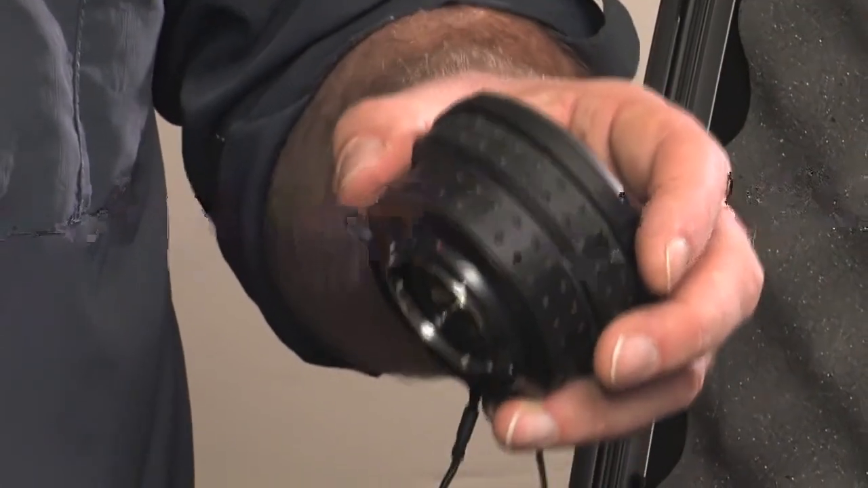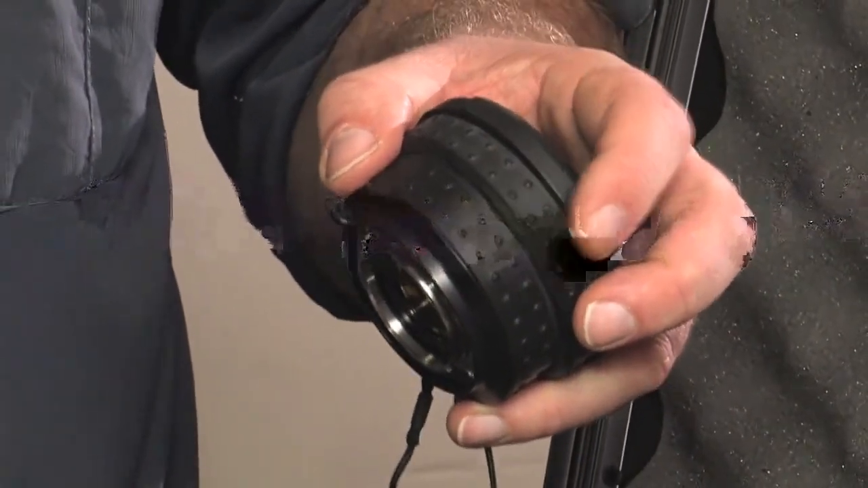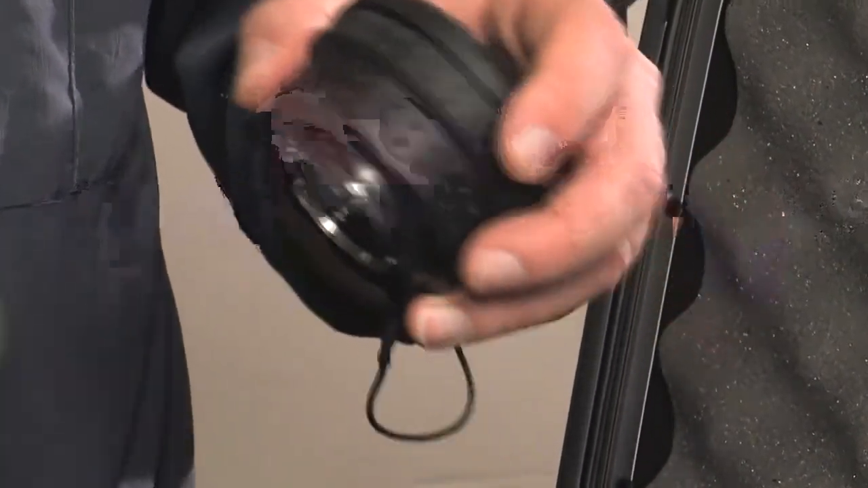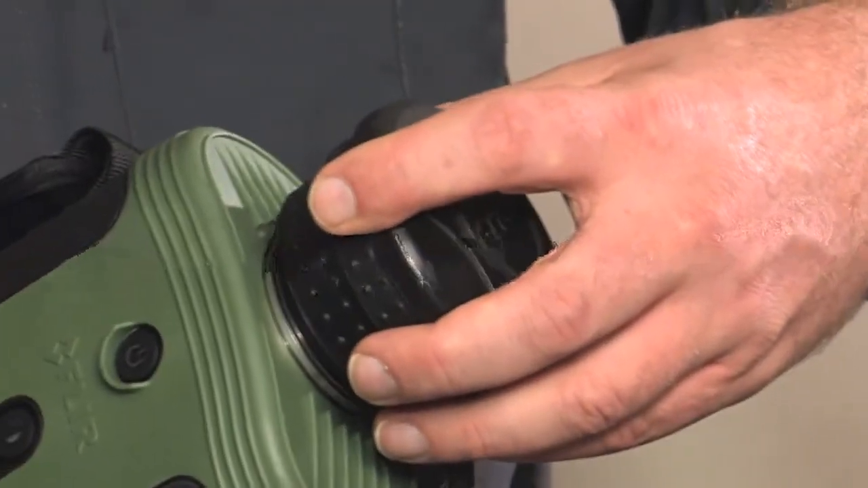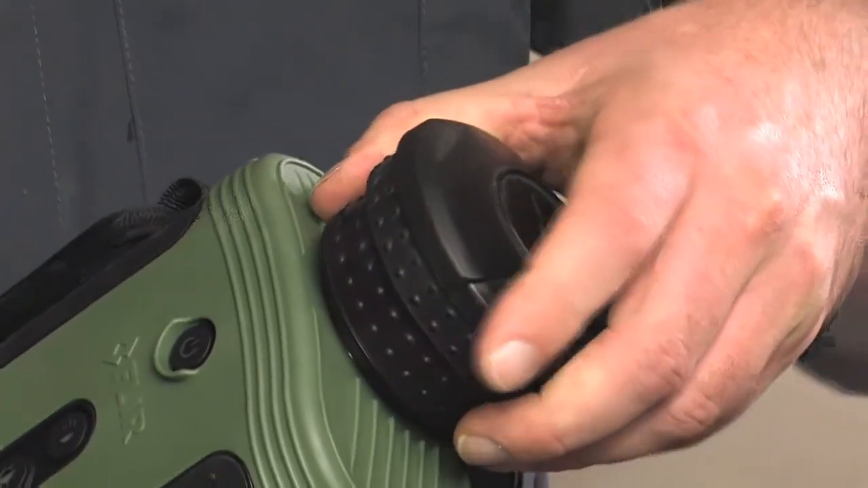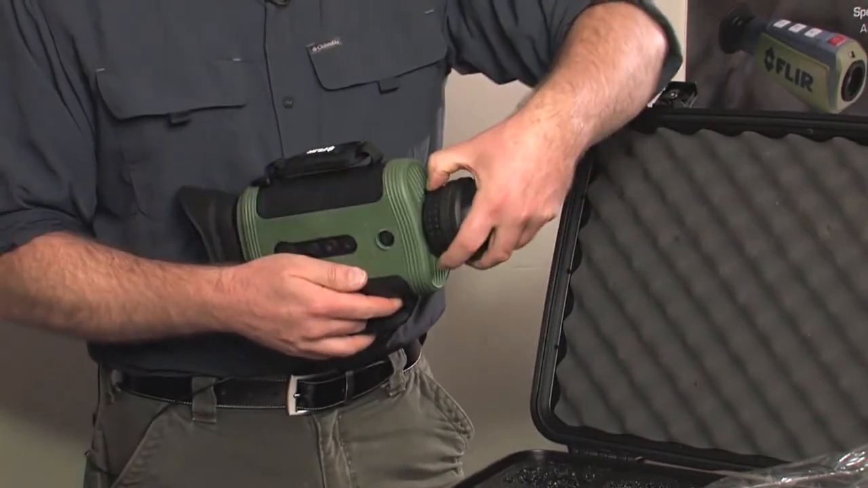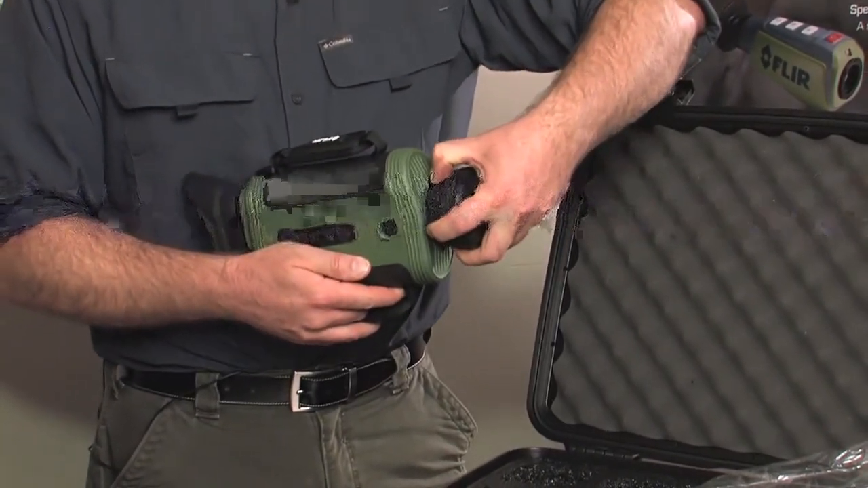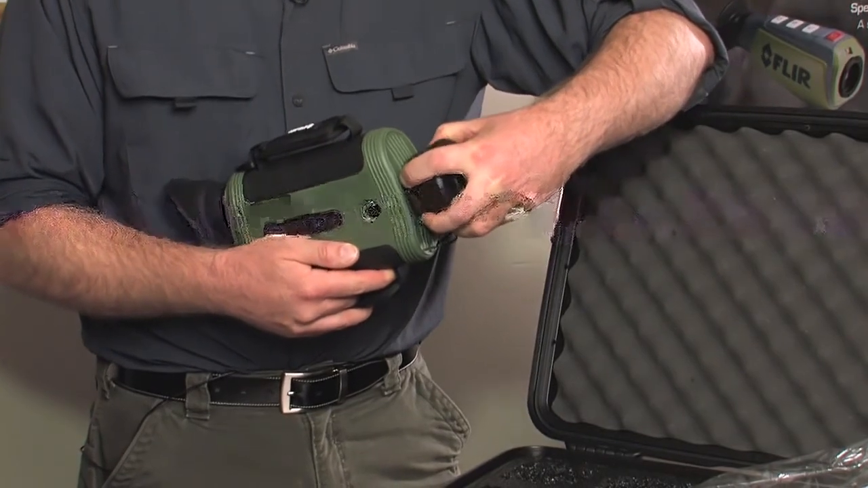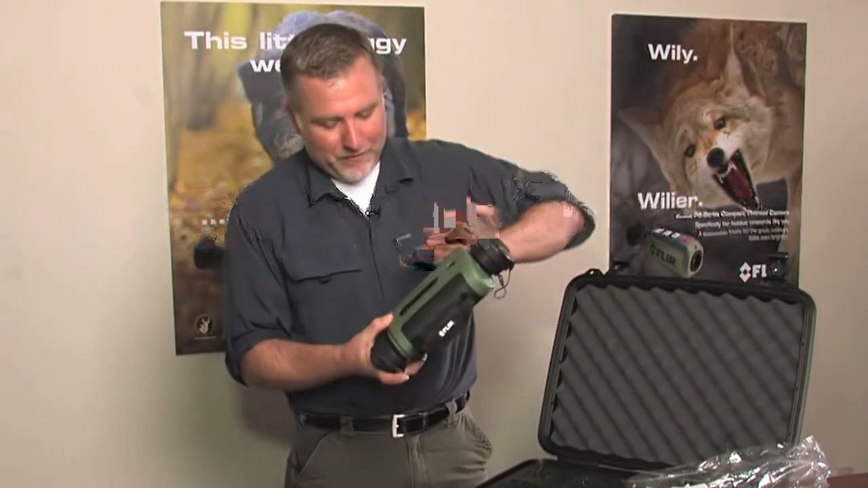To attach any of the interchangeable lenses, line up the red dot on the lens to the indicator on the unit itself and turn it 1/4 turn counterclockwise. To detach the lens, push the release button inward and then turn it 1/4 turn clockwise. Okay, let's get into the unit itself.